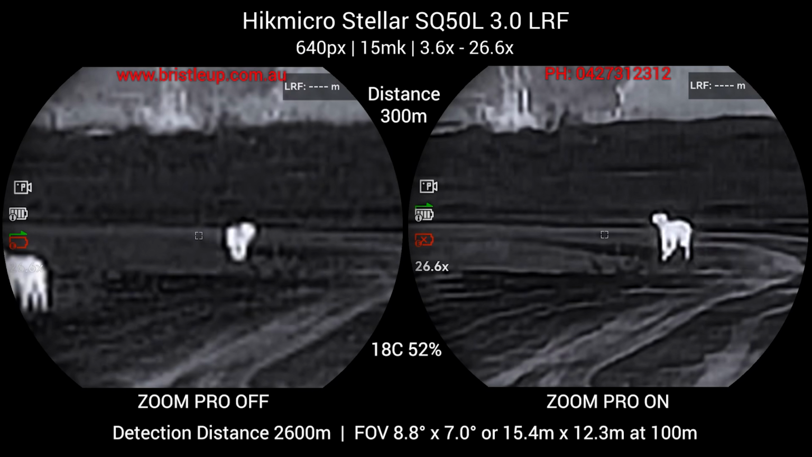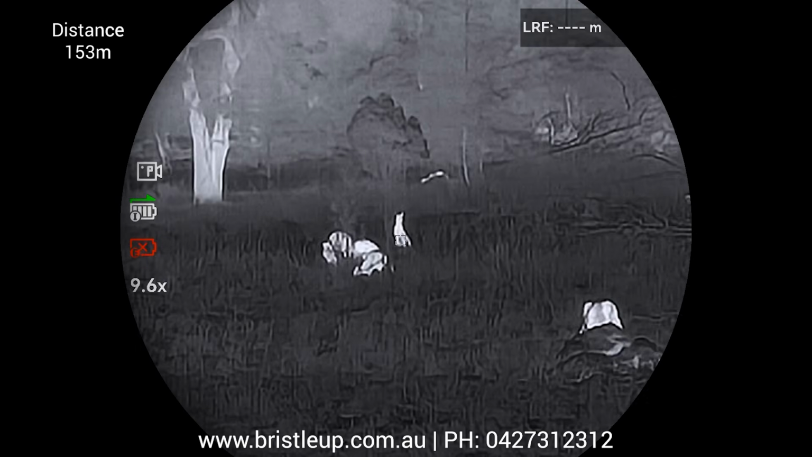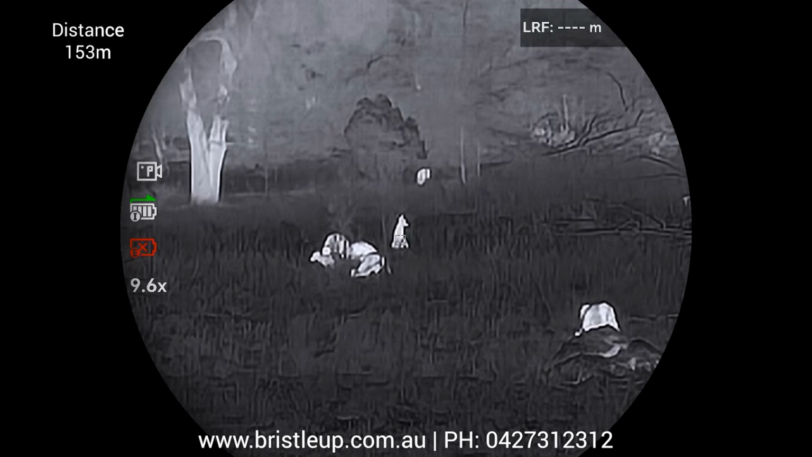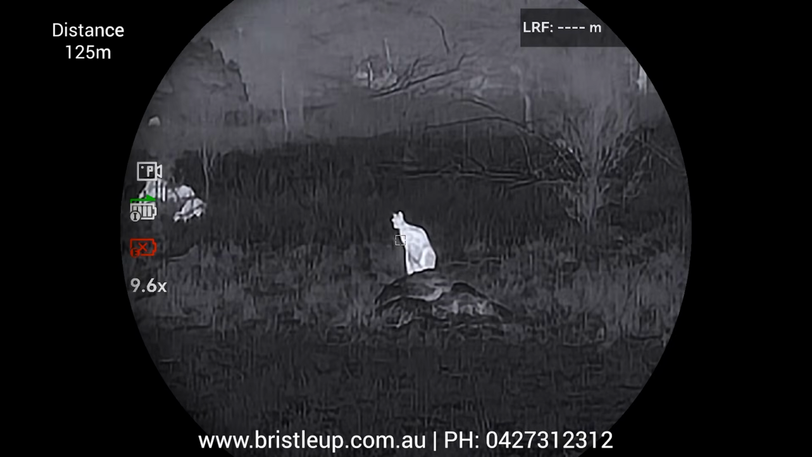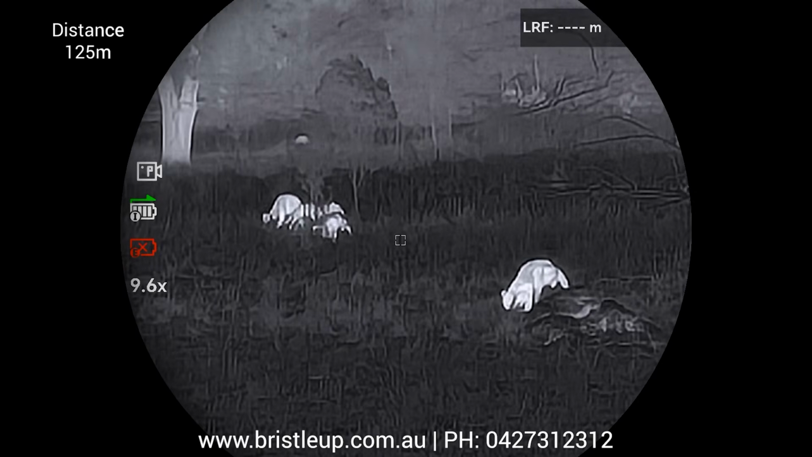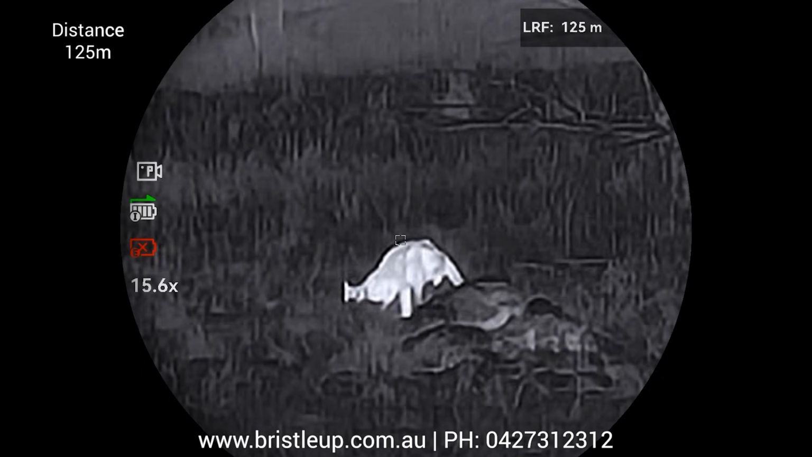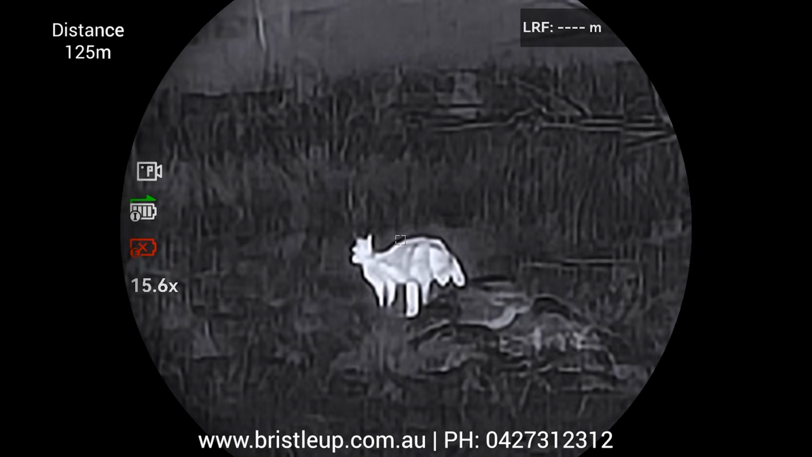Now we're going to finish up looking at our dogs here and move on and take a look at some kangaroos. Now it is early days, so I've just got together what footage I could get really quickly. We will start seeing a lot more footage very soon. But while we play through this footage, take note of the distances and take in the quality.